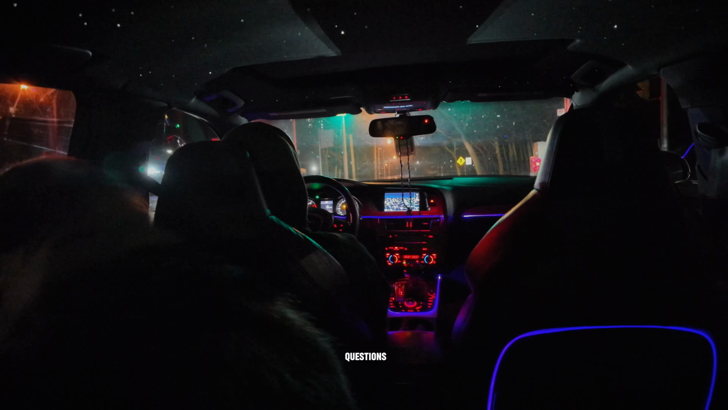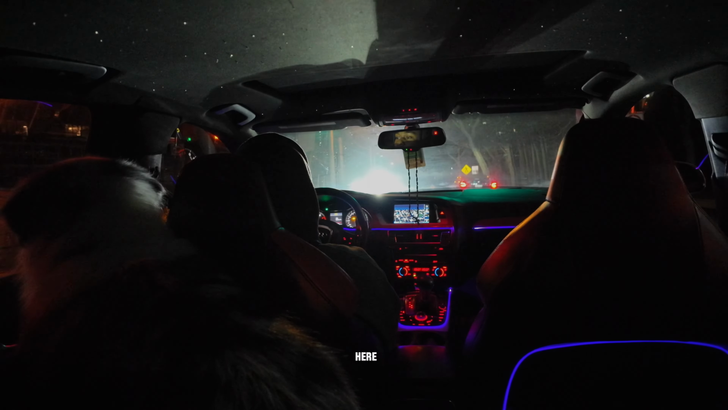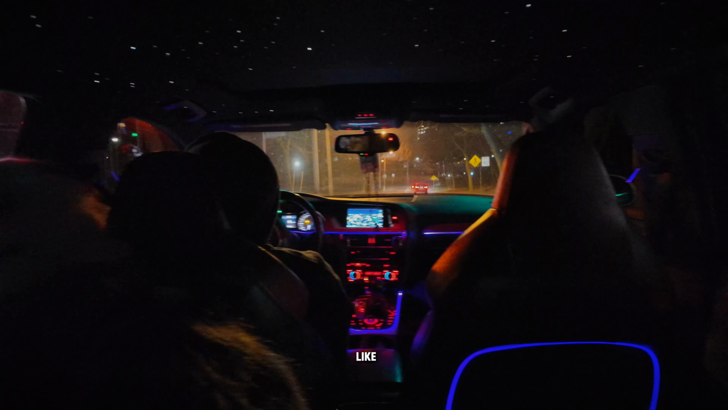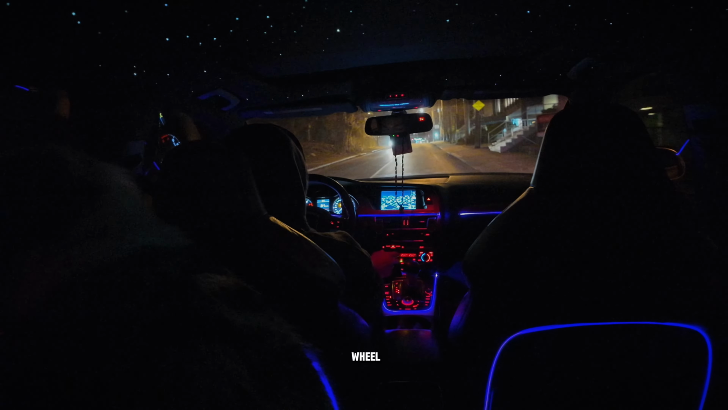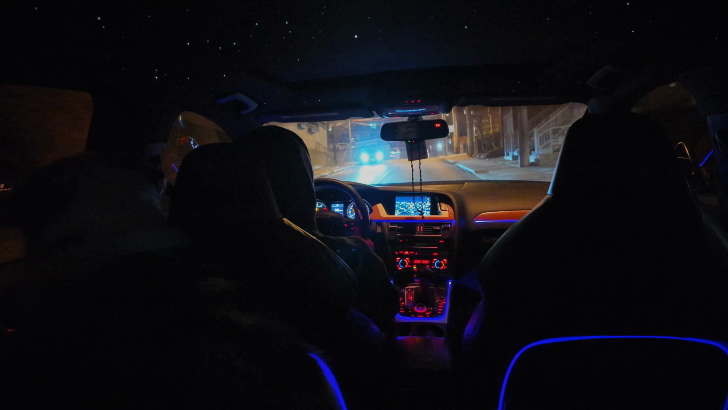Questions. I have questions. This street's dangerous. See this oncoming traffic right here? I don't even think you guys can see them because they're coming from up a hill, and I'm also up a hill, so you gotta look over. So you short queens that are driving under the steering wheel, good luck at that turn. You will not be able to see anything.